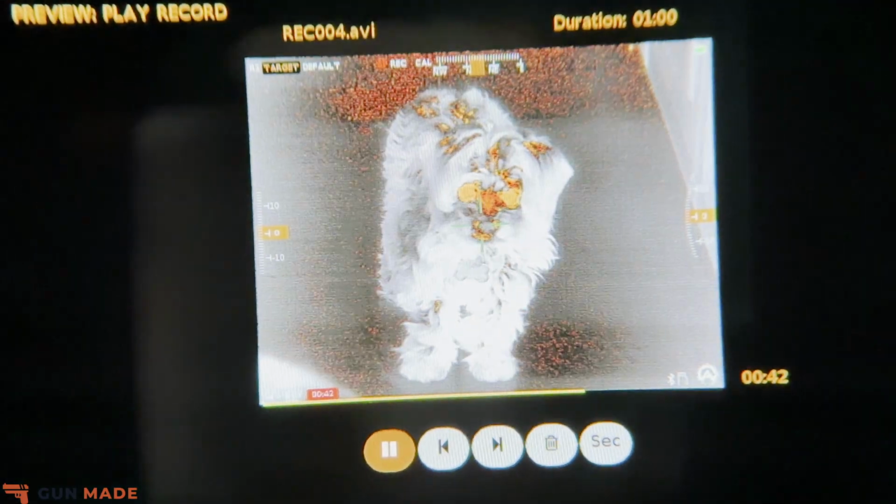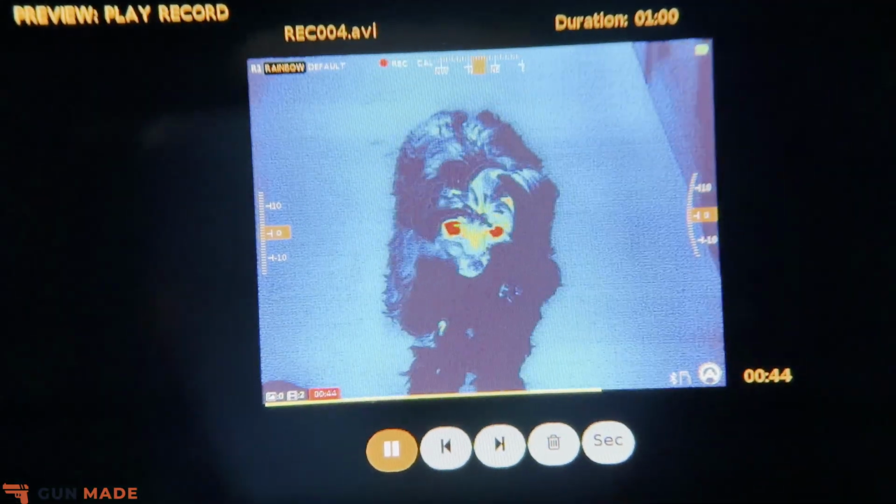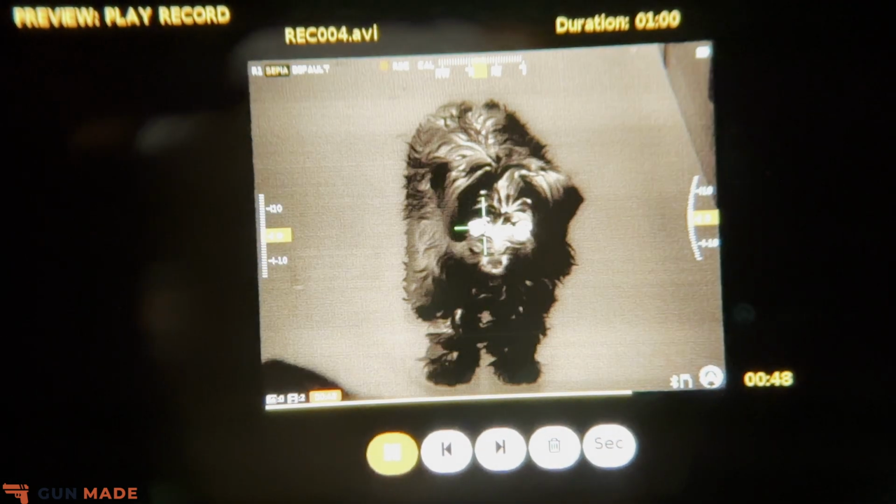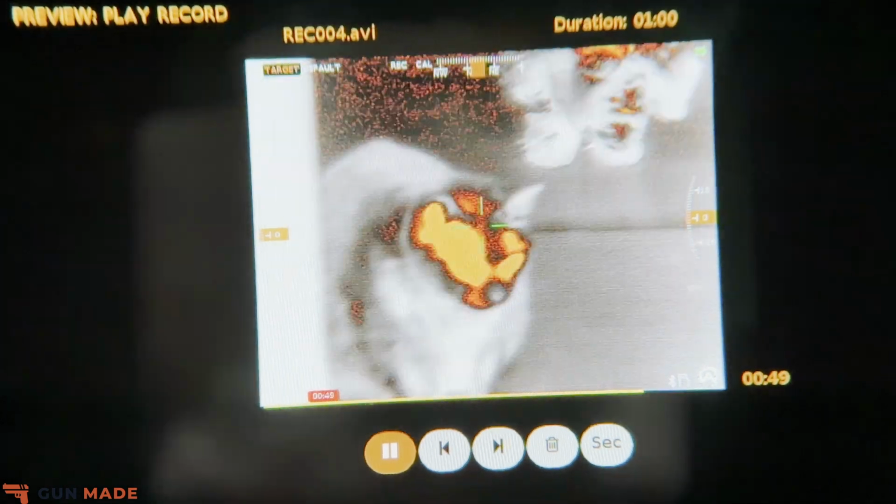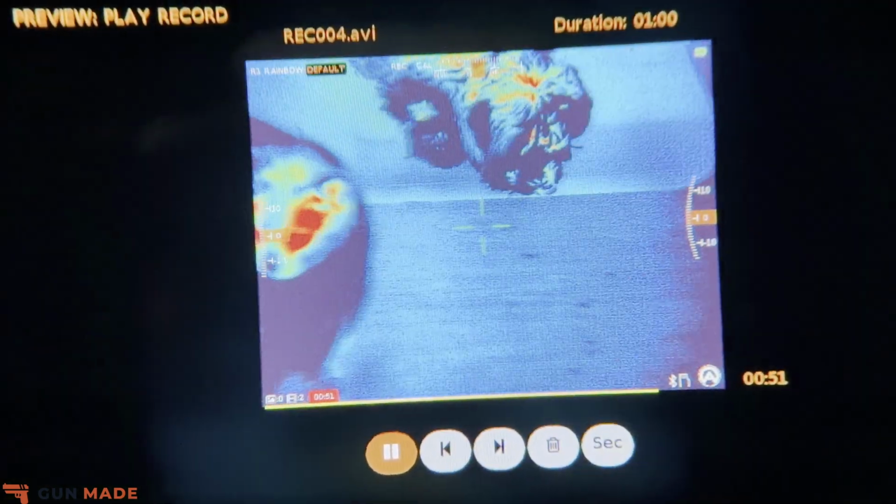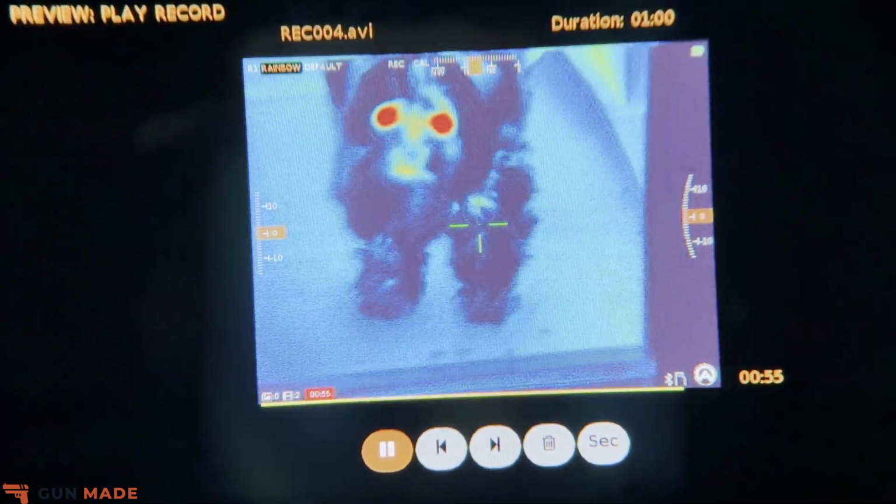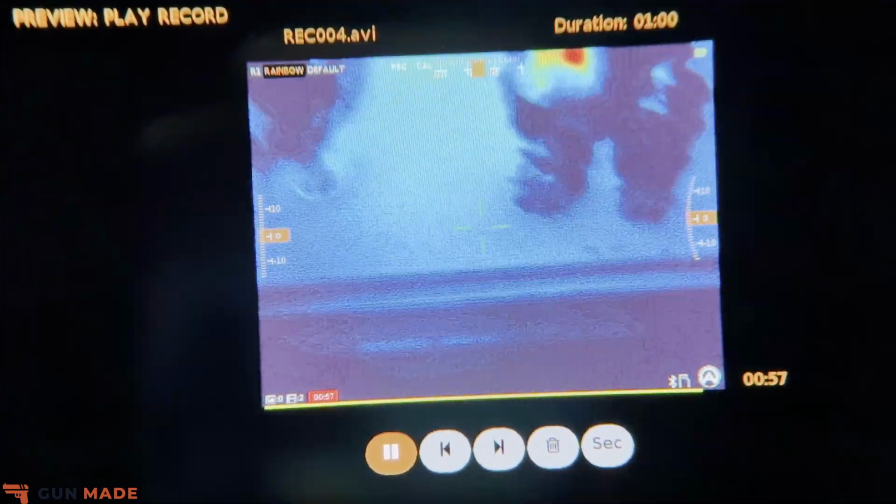I had several videos that were very, very good quality videos that were not able to be uploaded, nor can I go into the app and connect and then download them from that. So I am pretty much stuck with those images directly on this device. And I can go into preview mode and I can view those.